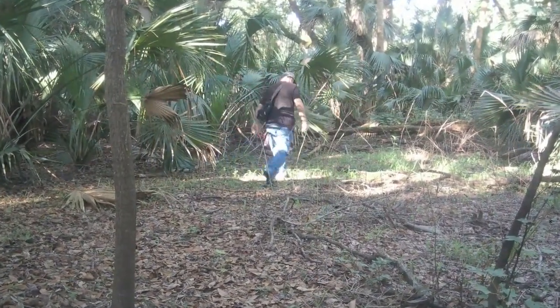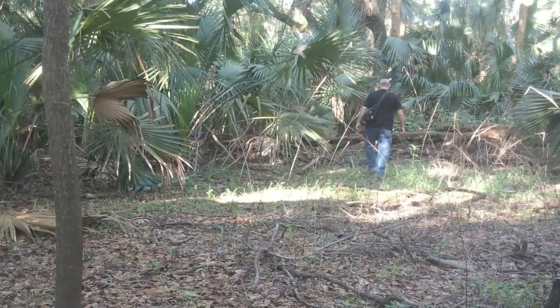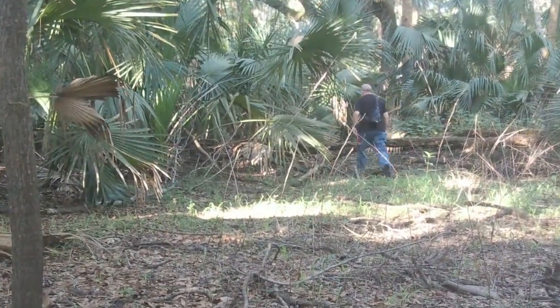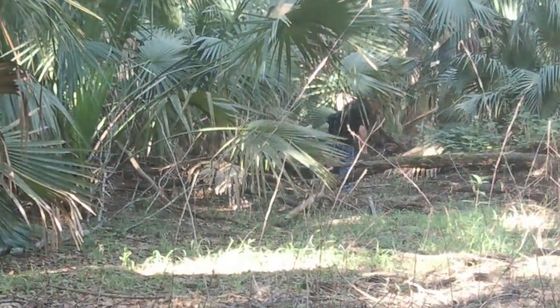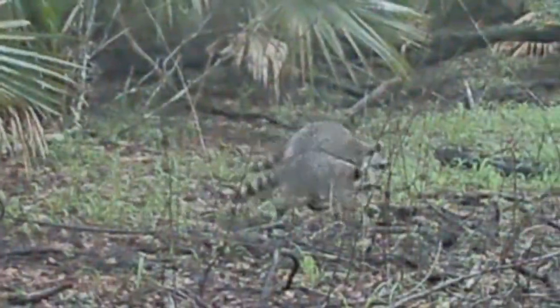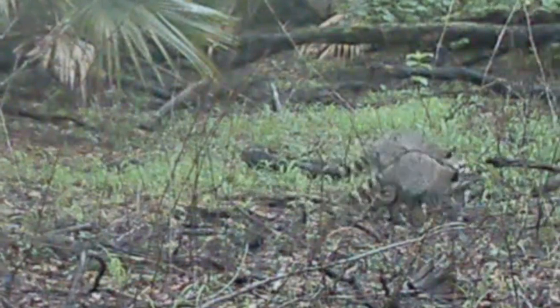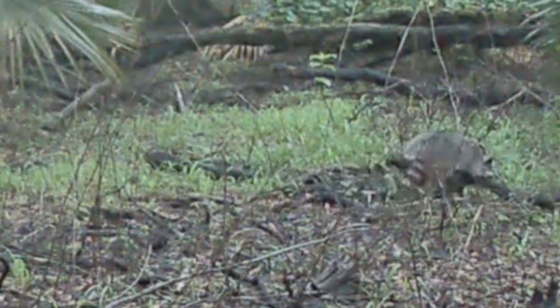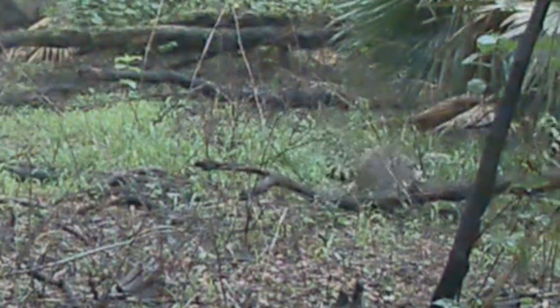Hey, there's me walking away. Just set my camera and I'm heading back to the trail. Traverse these weeds, get over those logs. There's some more fronds here you gotta go around. And well, there's a couple of raccoons. I don't think they're racing. I don't know what they're doing. They're neck and neck though. Well, for a while anyway.